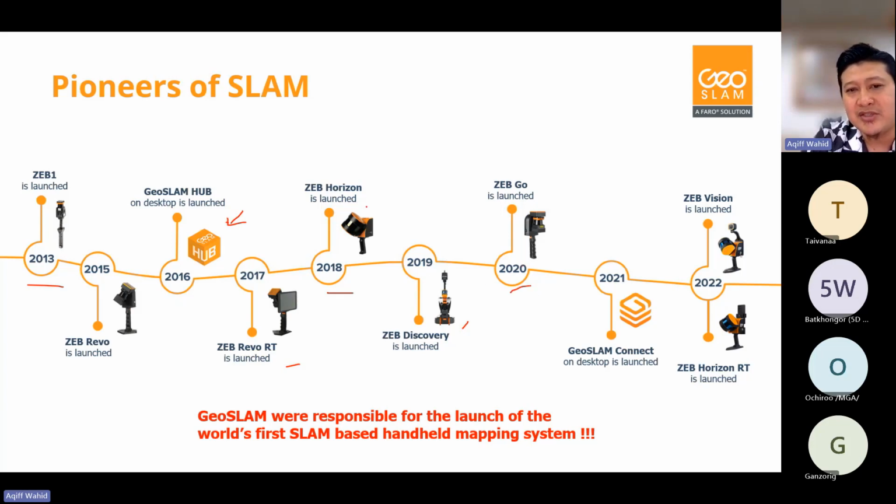Okay, 100-meter range for Z Horizon. ZEPGO is about 30 meters range. And then we introduced Z Horizon RT. RT means real time, where it's more or less the same as Horizon, but you can see the data in real time.